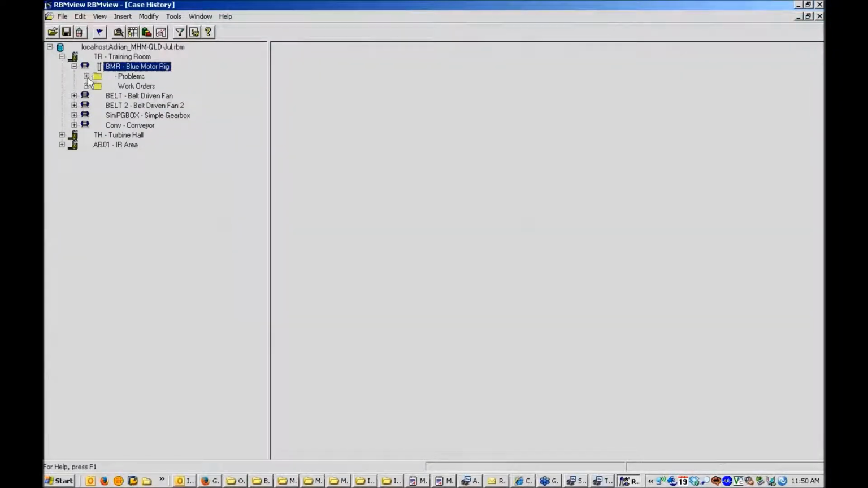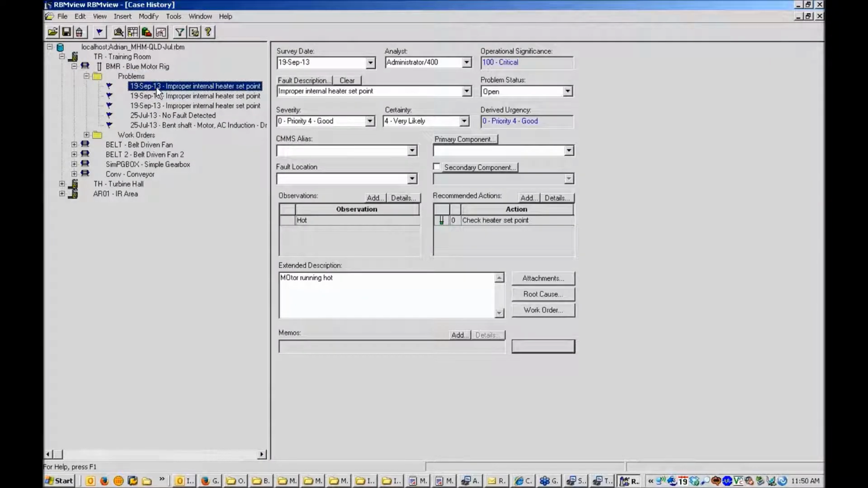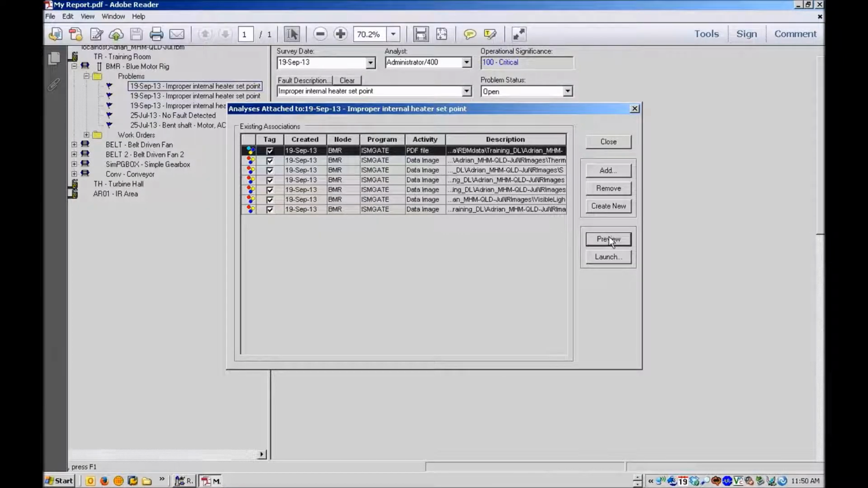So RBM View is opening up, and I can see I've got a new problem, and there's the date, the person who created the problem, my definition of the problem, my text motor running hot, and some attachments, including the PDF report that I attached. Just give that a sec.